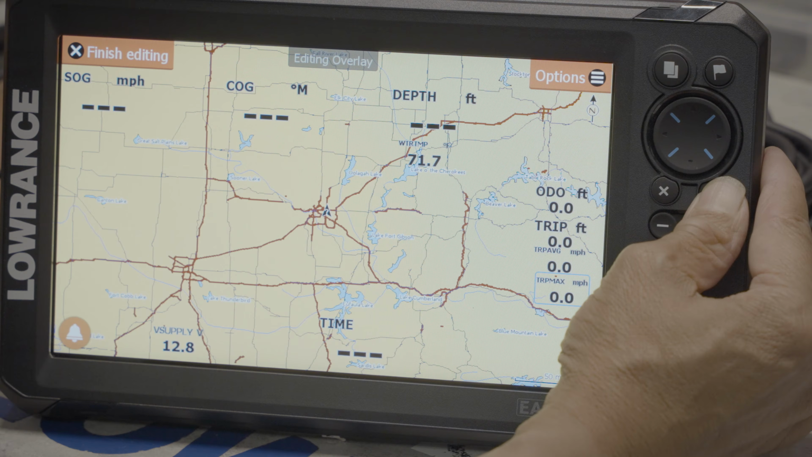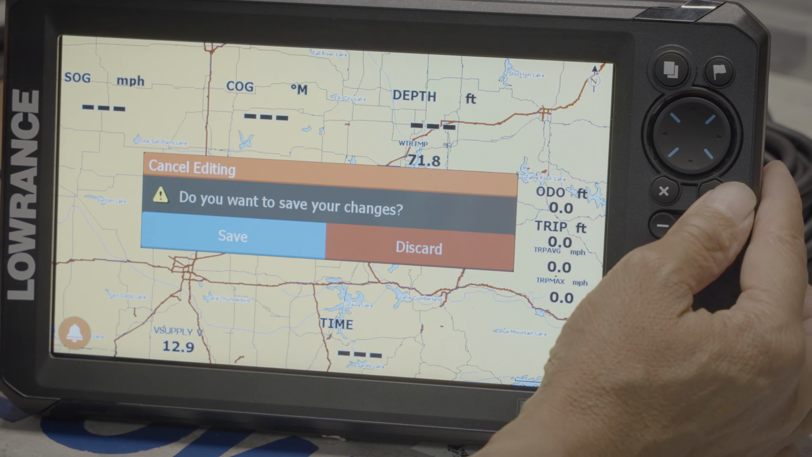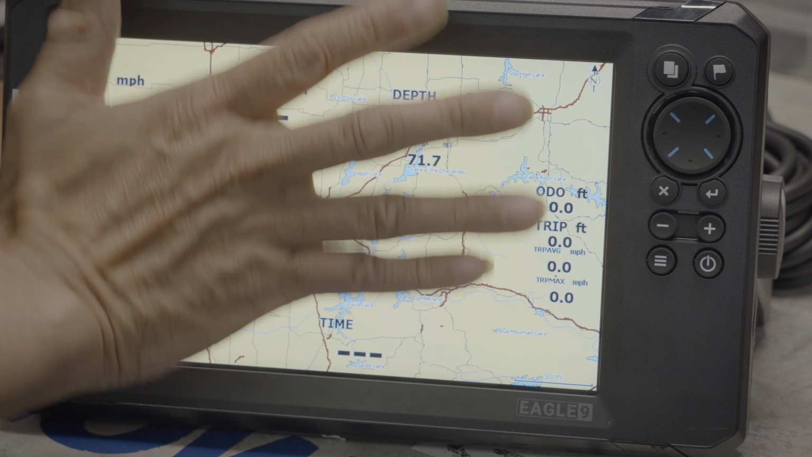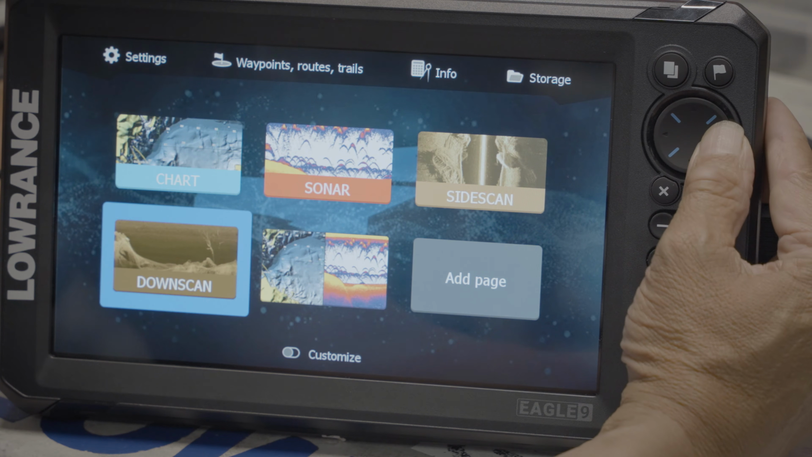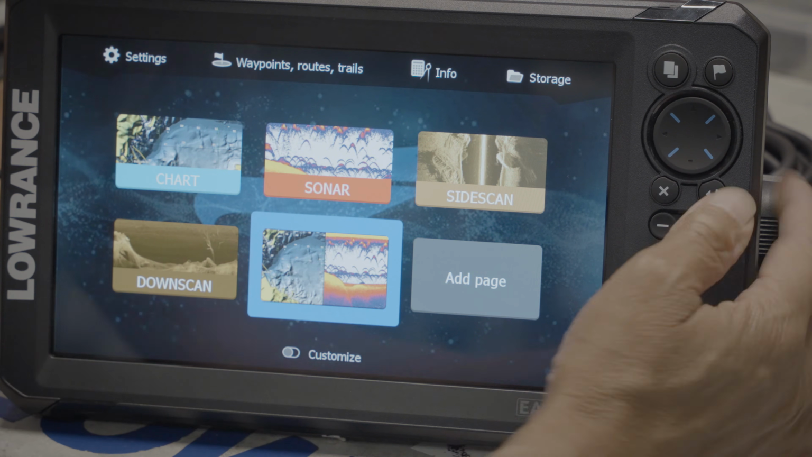Finish moving, finish editing, hit the X button, save everything, press the enter button. All that information's here. Now here's why we do this. When I hit the page button and I go to the most important page, which is highlighted in blue, we have our map with our FishFinder. We press enter.